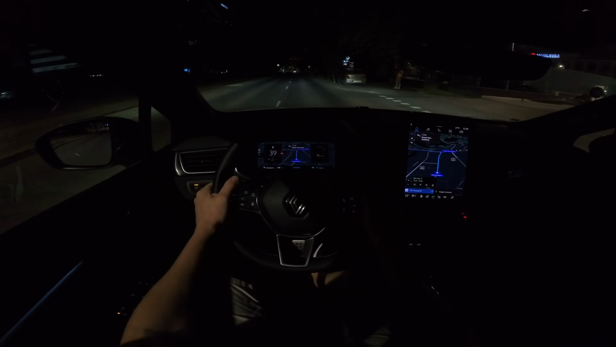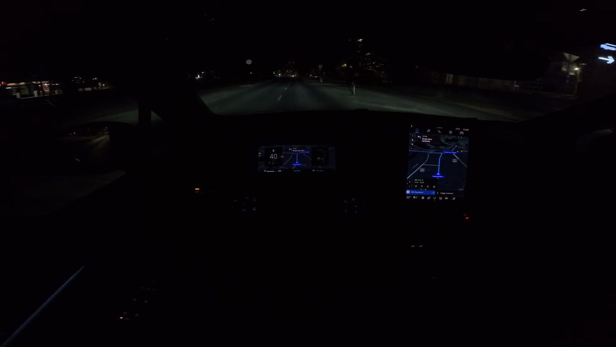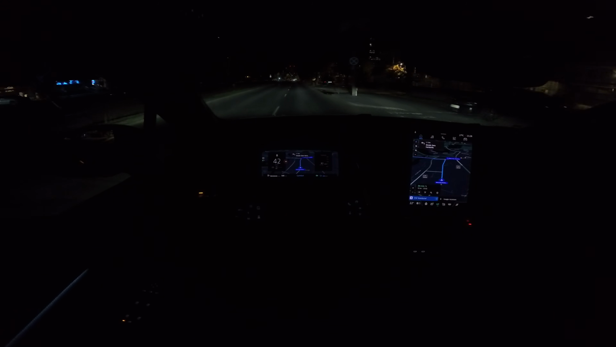So you can see here this street, it's a little bit darker, so you can see a little bit better how the lights look.